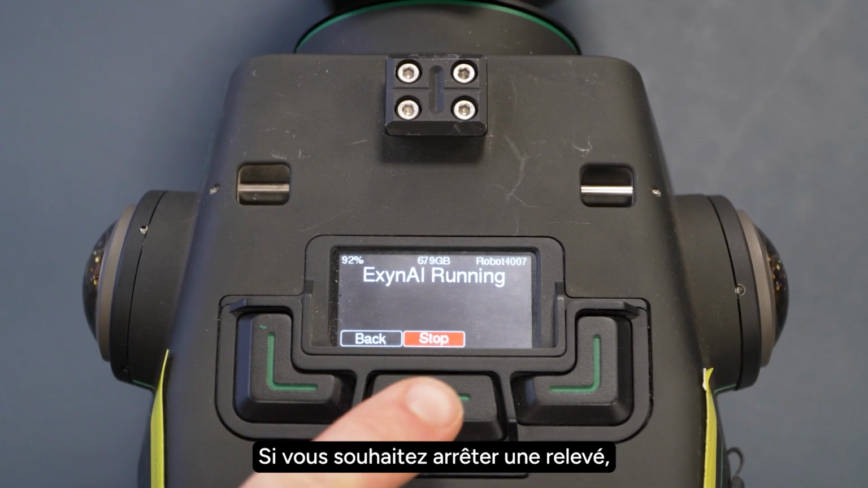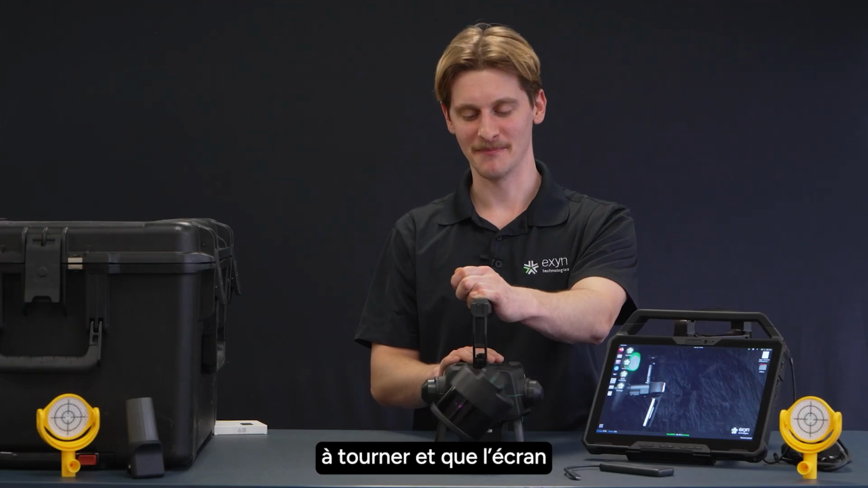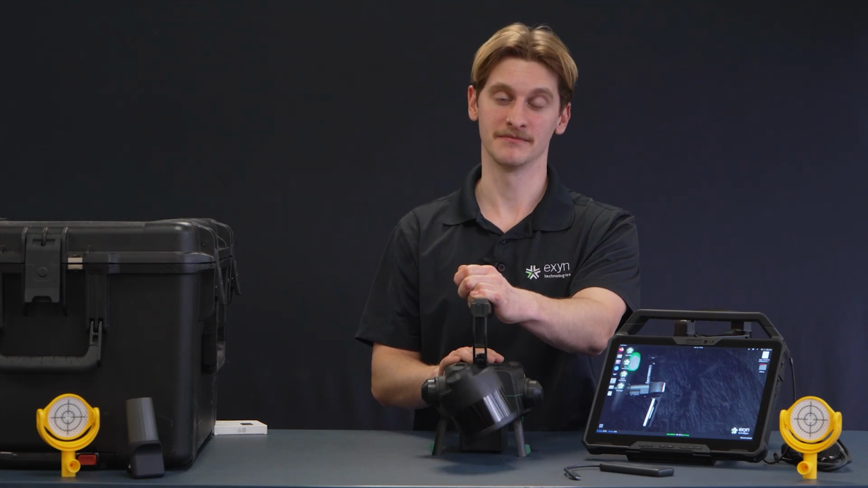If you'd like to stop a capture, go ahead and press the center button again to abort the mission. Once you see the LiDAR begin to spin and the screen says Exyn AI is running, you'll know you're ready to start scanning.